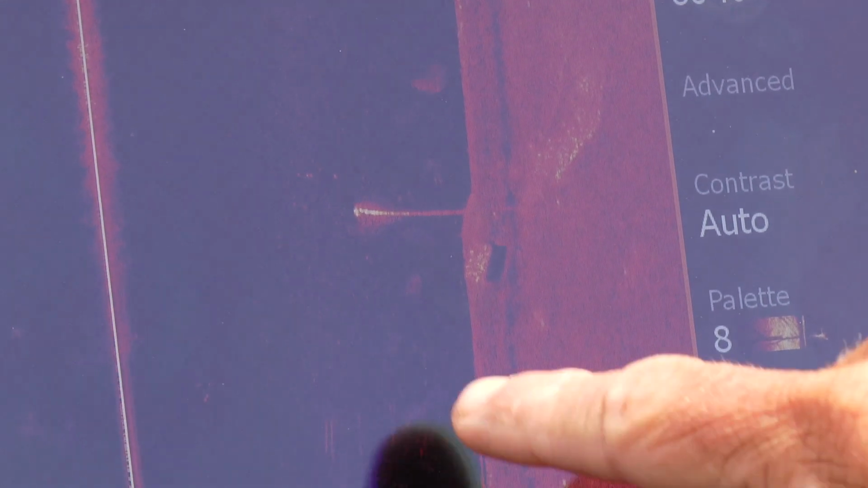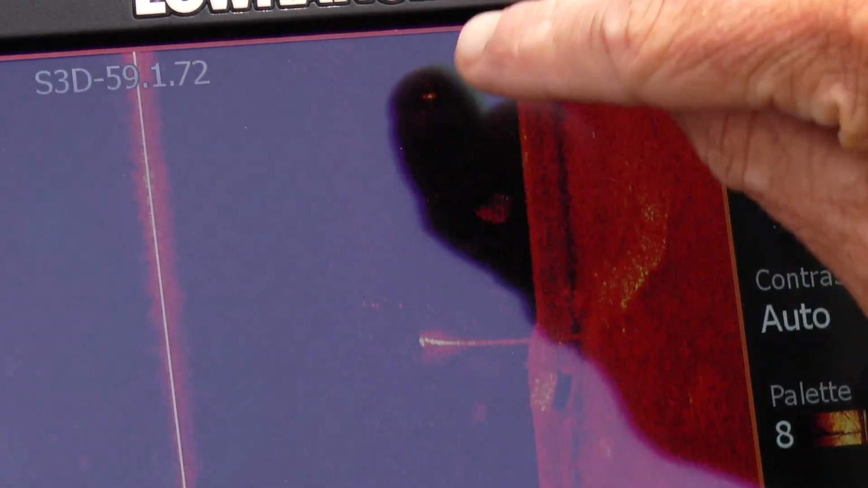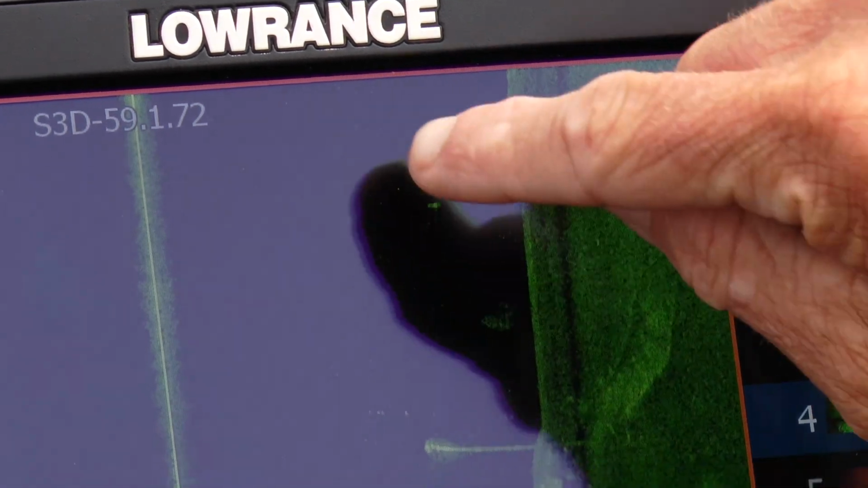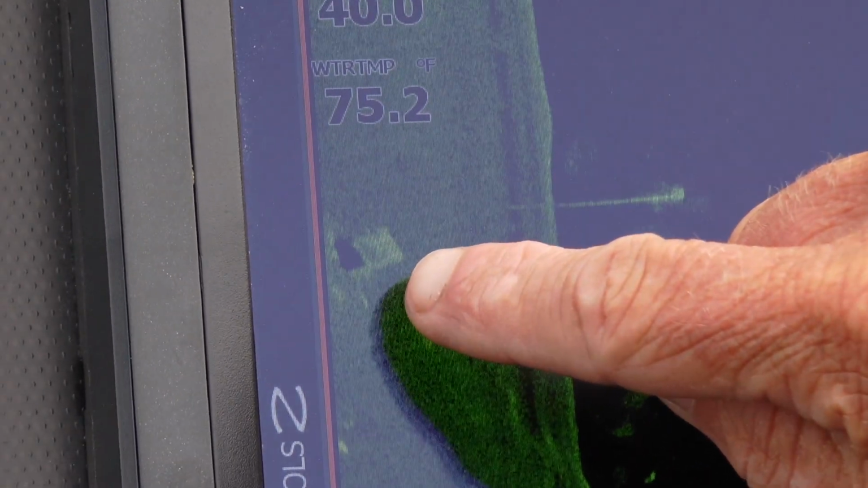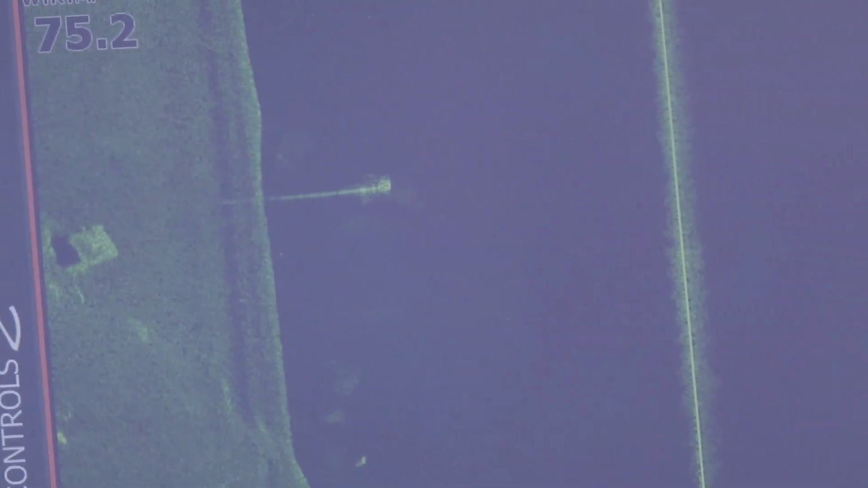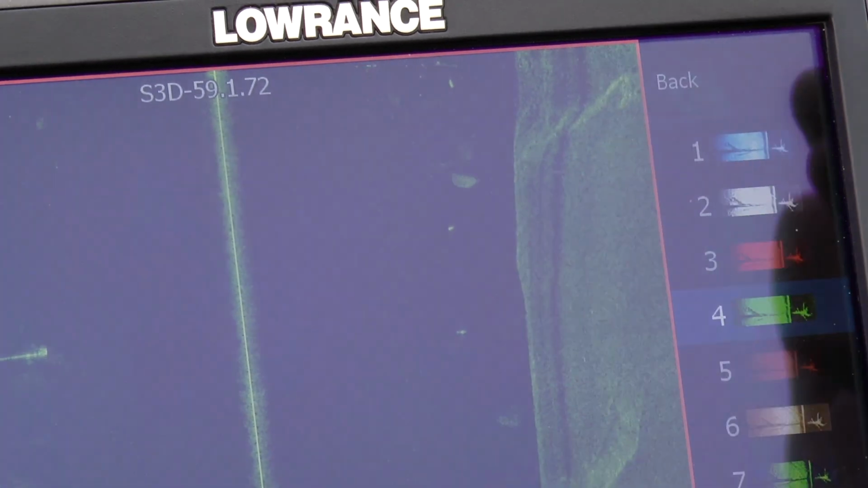But as we move along here, now all those stripes turn into little dots. And let me change my palette to maybe this one. I'm hoping we can see them. But those little dots right there, those are all various bait fish. There's another big block. You can see the shade behind it right there. You can see the chain from another buoy that we went by over there. And as we move along here, as long as we move in a straight line, we're gonna get a real clear image of everything on the bottom.